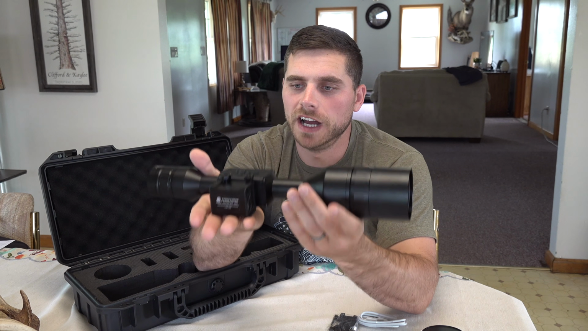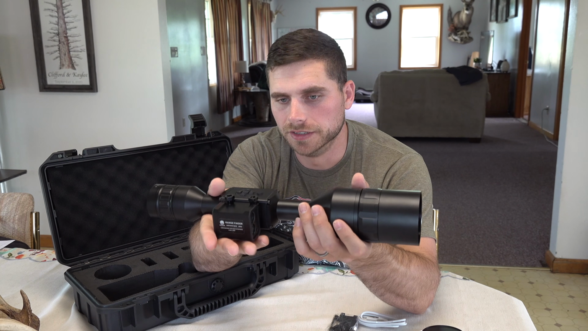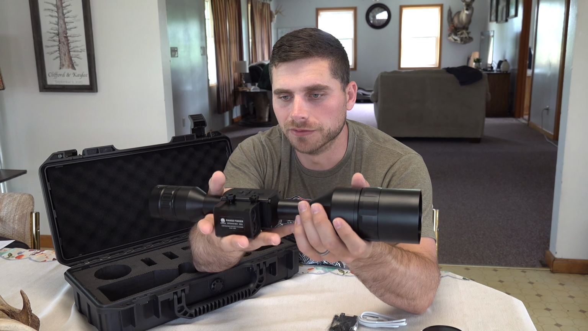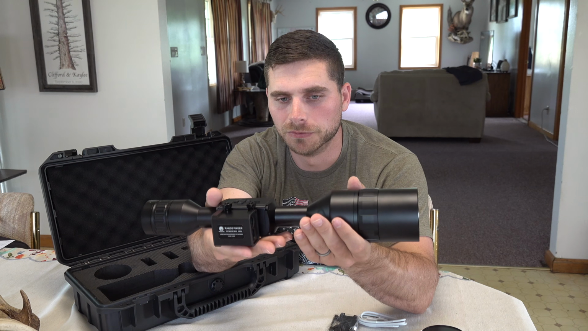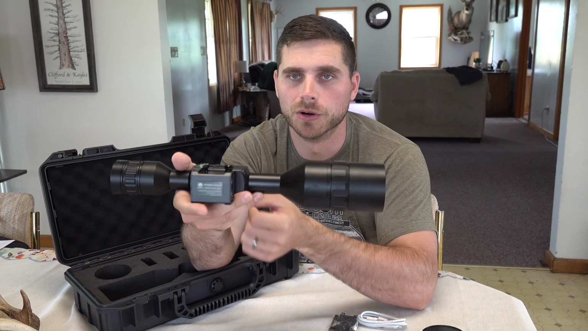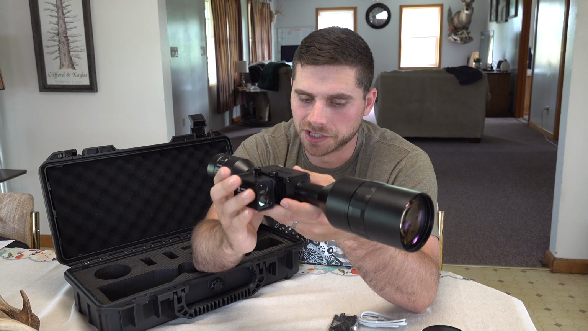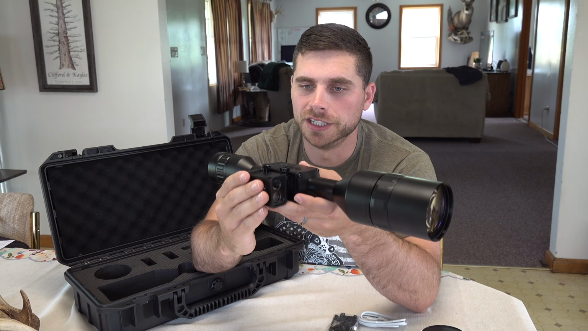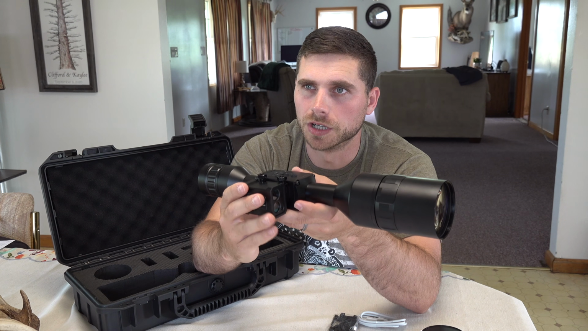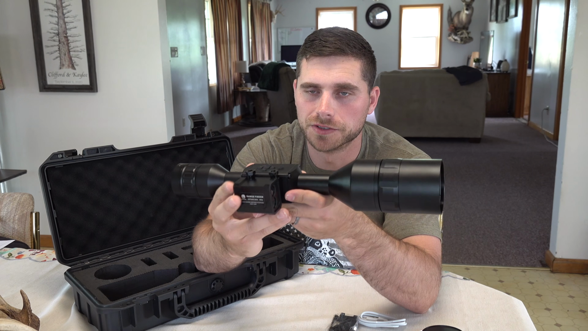The lens is 74 millimeters from here to here. It weighs 3.5 pounds, so it is a decently heavy scope, but with the technology and manufacturing it with high quality material, you're going to have a little bit more weight to it. Your rangefinder can range 300 to 600 meters, which equates to just over 650 yards, I believe, 656 yards,